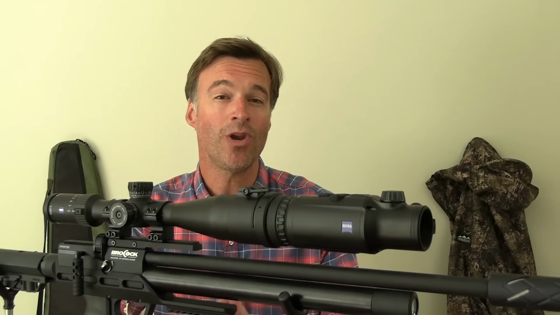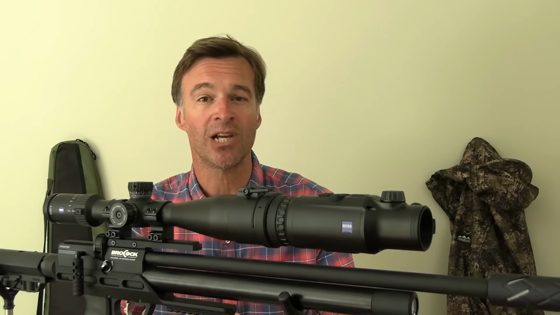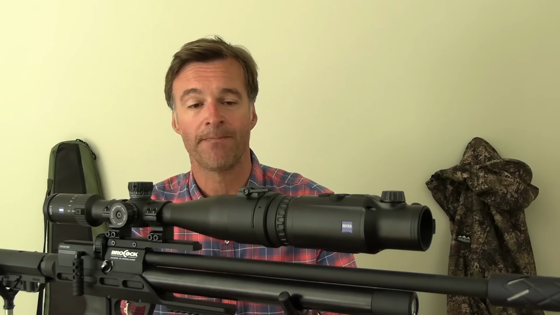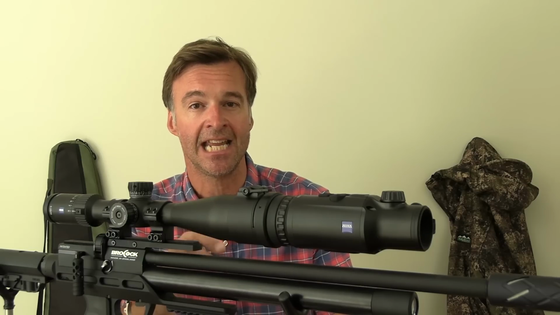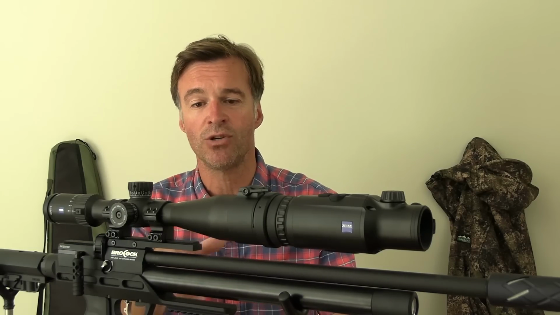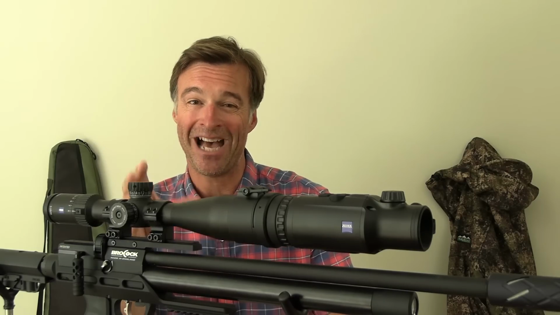Now, we all know how good thermal cameras can be for spotting and targeting quarry, not just by dark, but also in daylight. Now, what I've got here is the new Zeiss DTC 338 clip-on, which converts your conventional daytime telescopic sight to thermal.